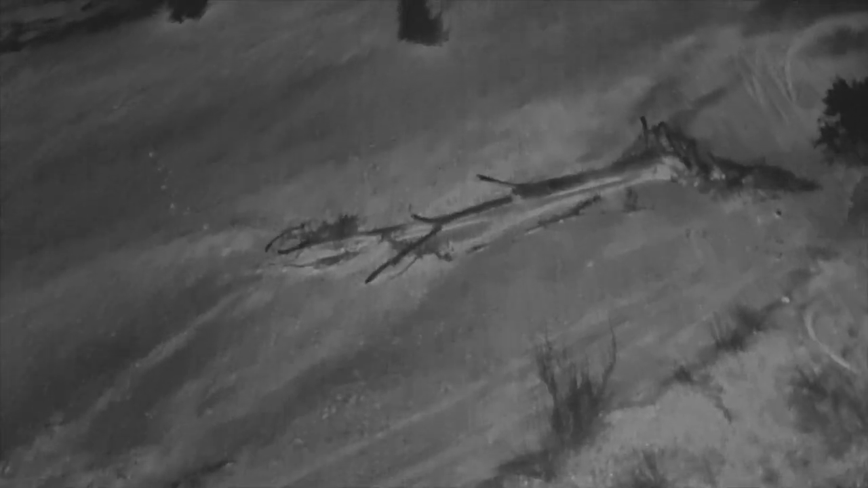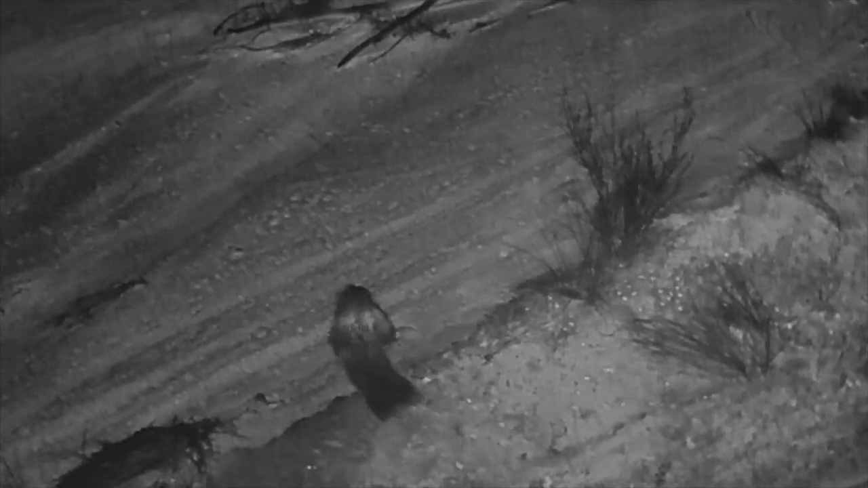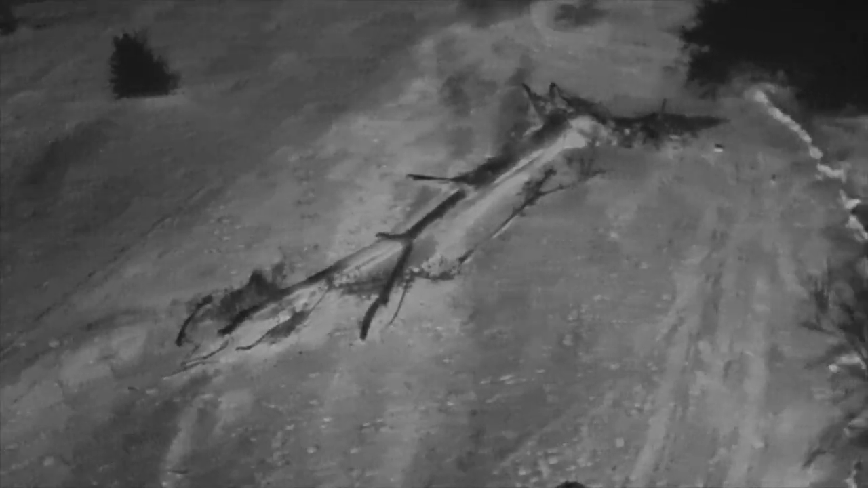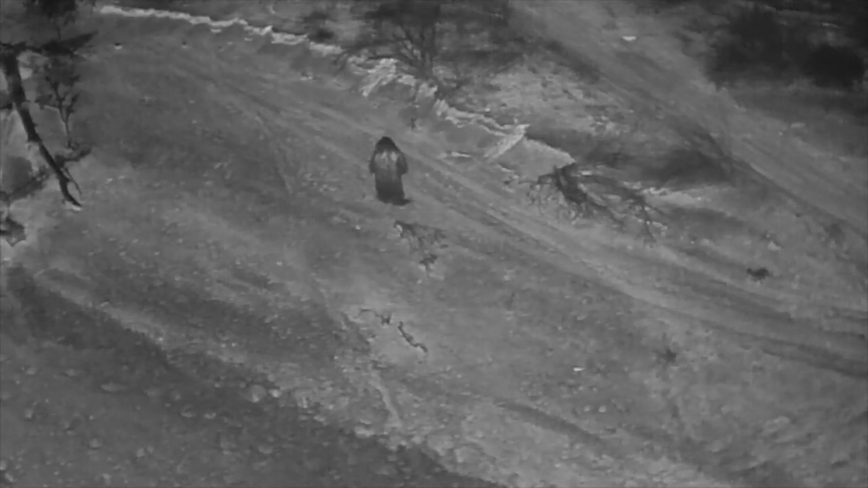So now you can see there's a little bit of heat soak in his shoulders. It's bleeding through a little bit. And then you see the soil got disturbed as he went down that little slope. That's it.